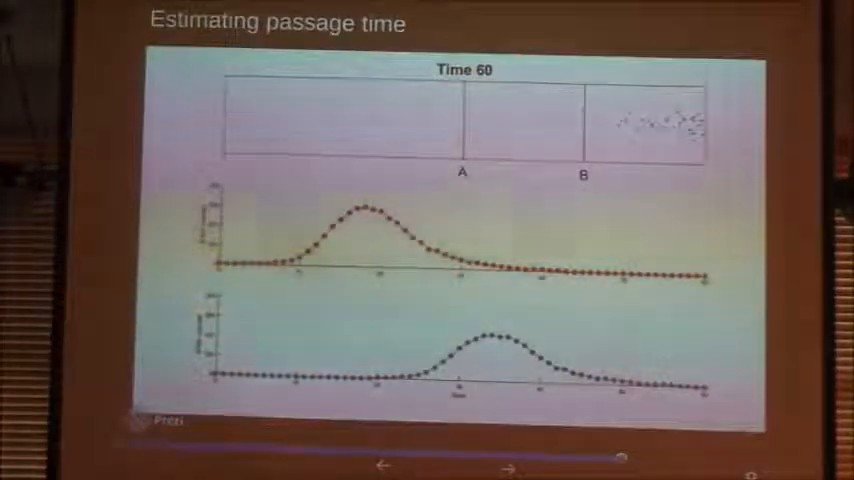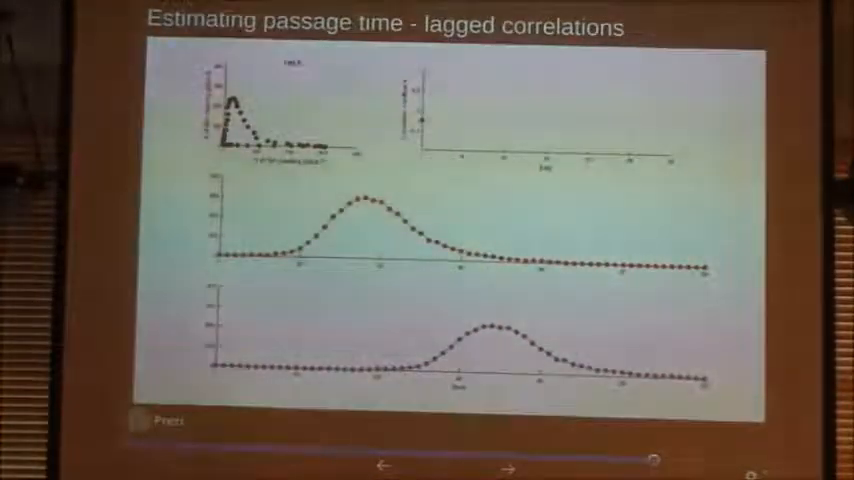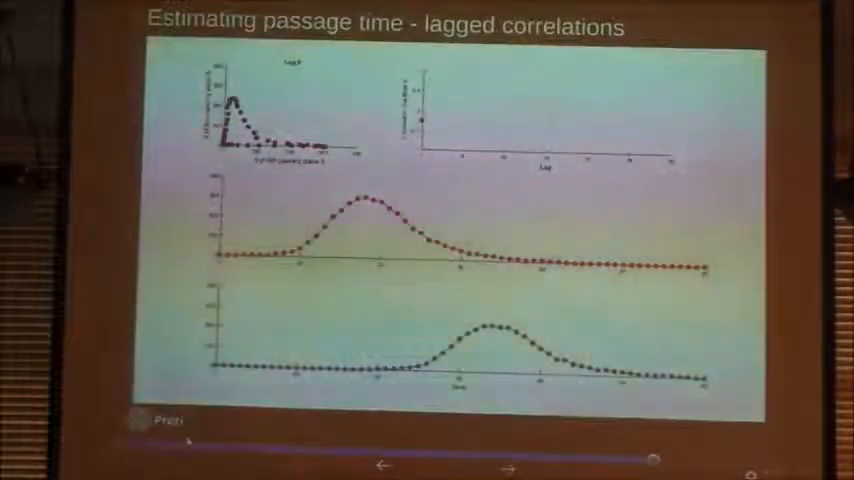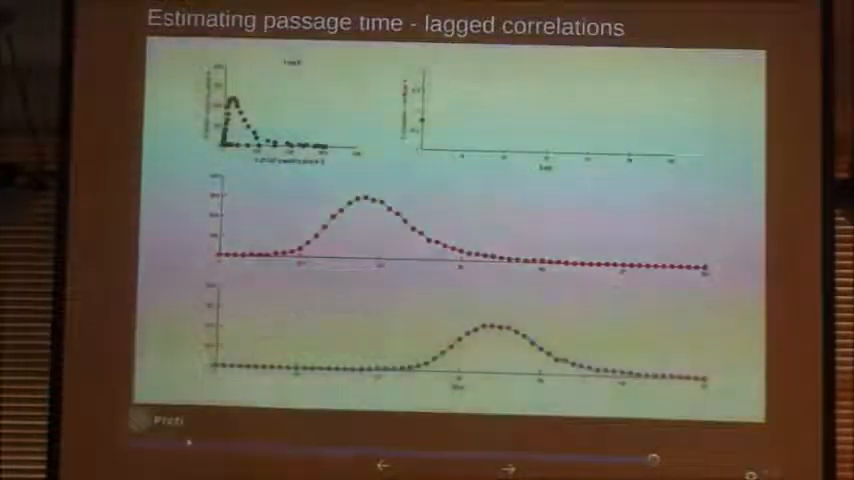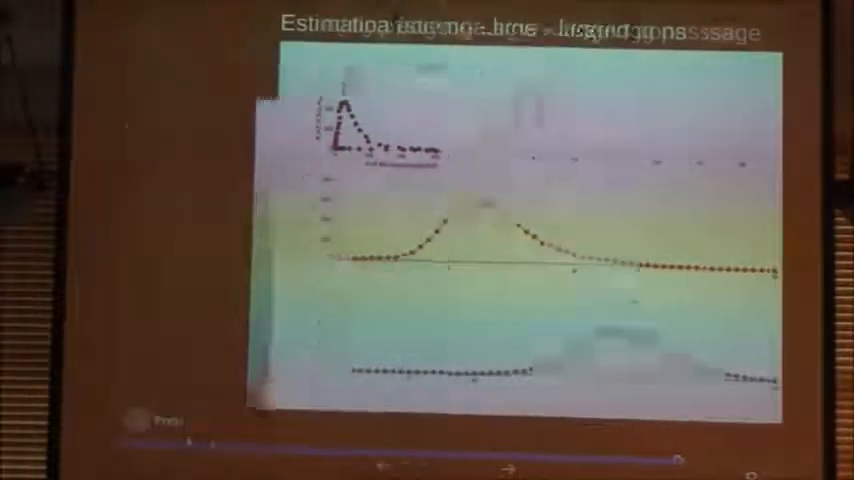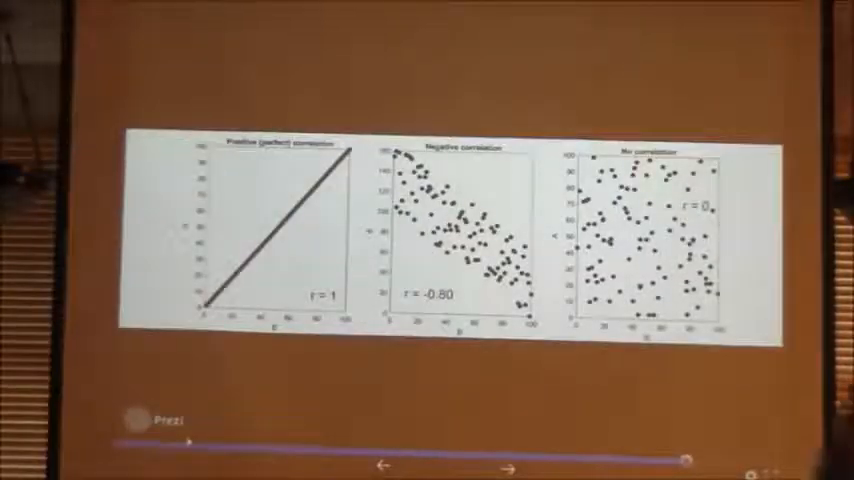So what we do is something called a lag correlation, and I will try to explain it thusly. We have our curves here again, and on the top here I'm showing the relationship between the two points. This is the number of fish passing at point A and the number of fish passing at point B. The dots are the relationship between those two points at some point in time. Before I go on, I thought I should do a really quick primer on what a correlation is. It's just a way to relate any two quantities, right?